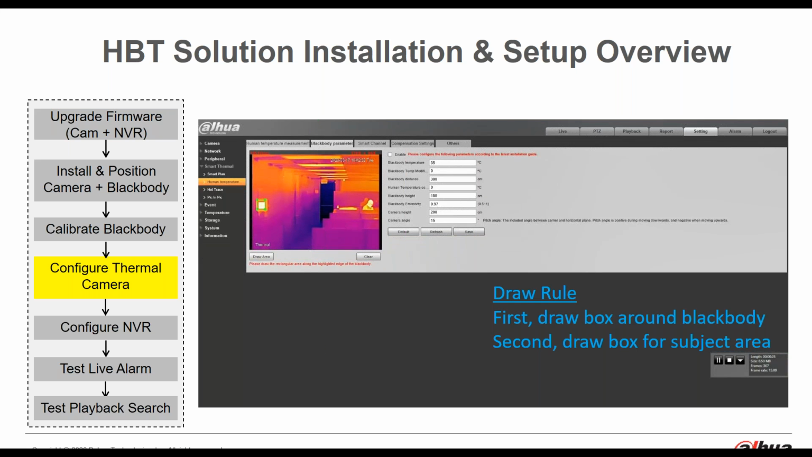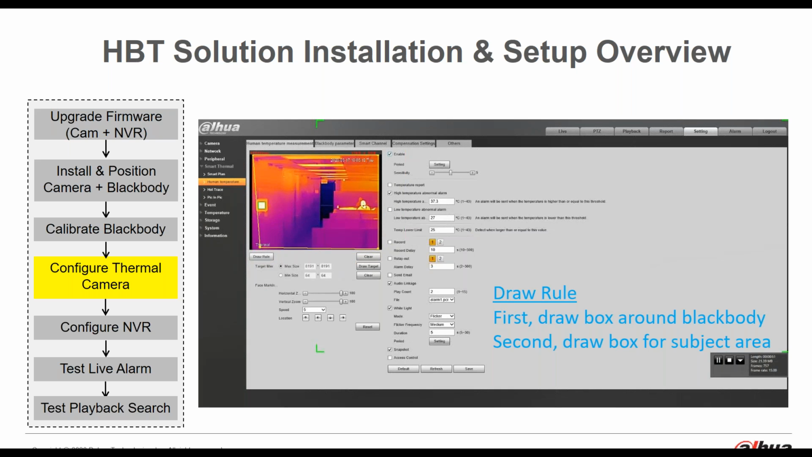Next, what you would need to do is go to the human temperature tab, and this is a video here that's showing you that it's drawing the rule. There was a rule drawn around the black body, and then now the rule is being shown for the target area where your subjects would be walking into.